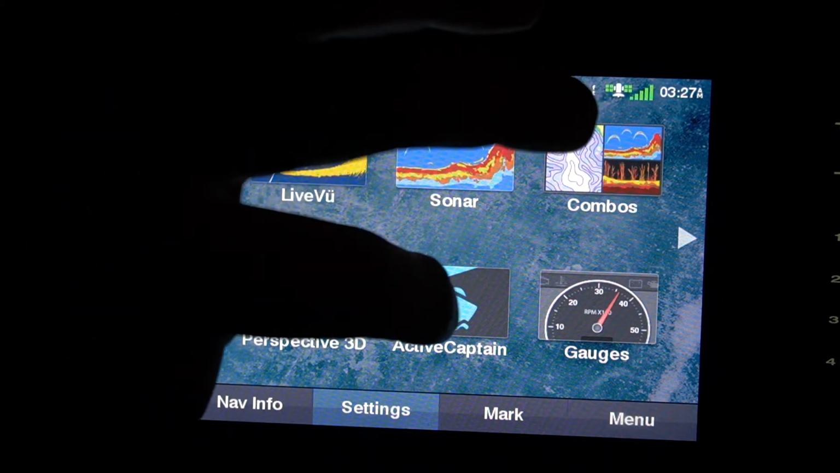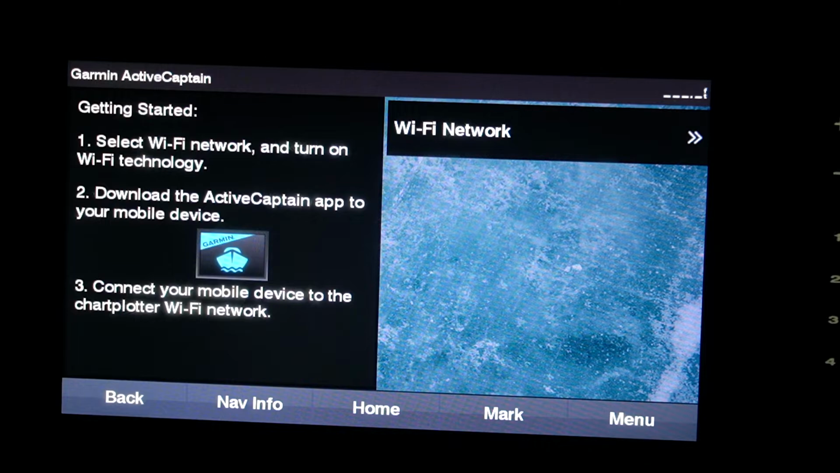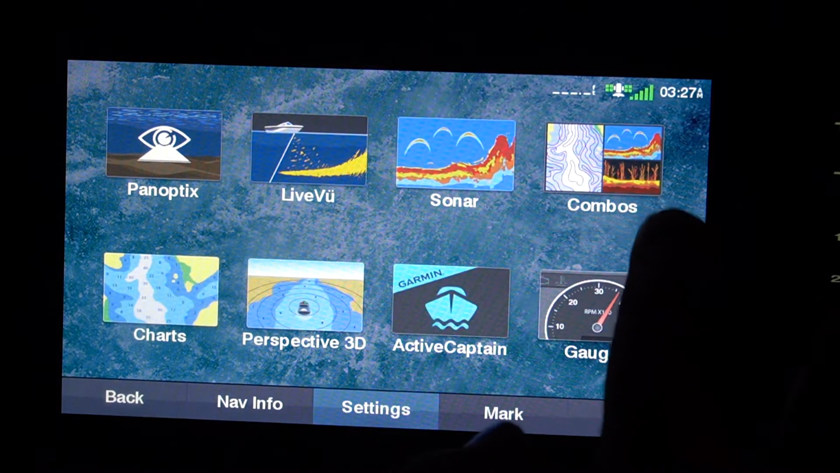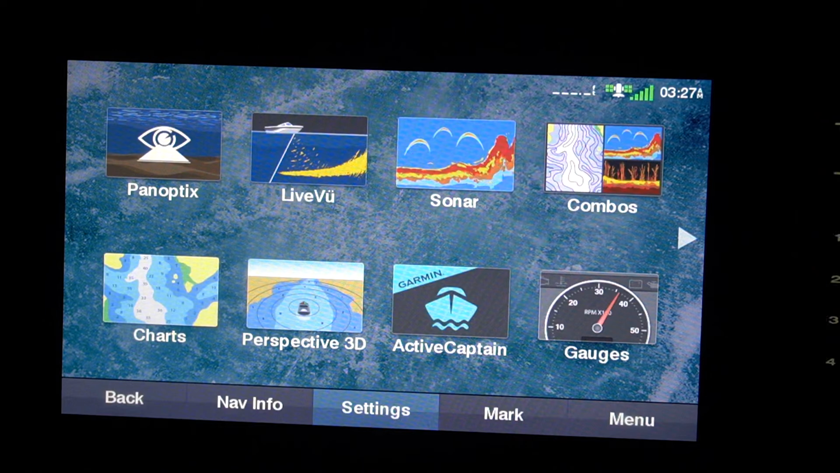This active captain, I really don't have any idea what that is. Let's click on it. Getting started. Oh yeah, it's just something that I probably don't even really want to use. Maybe in the future, not right now. And then just a frequently used folder. So that's Panoptix. As you can see, really user friendly and just really pretty simple.